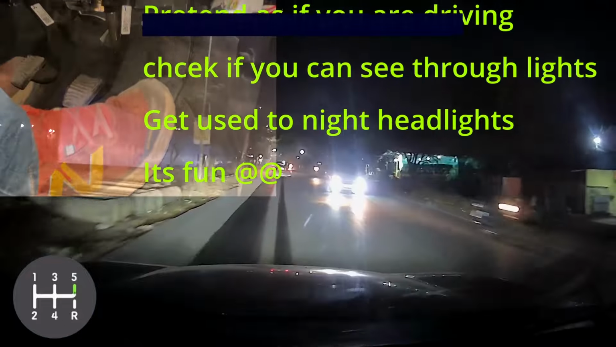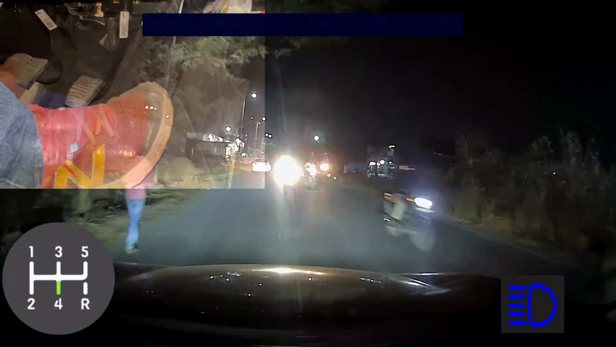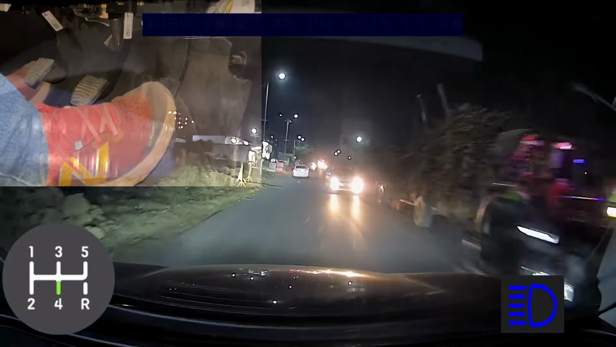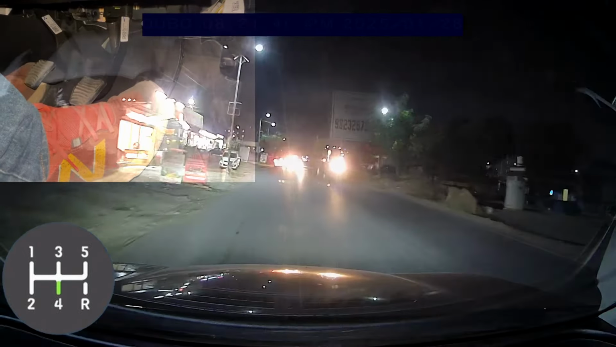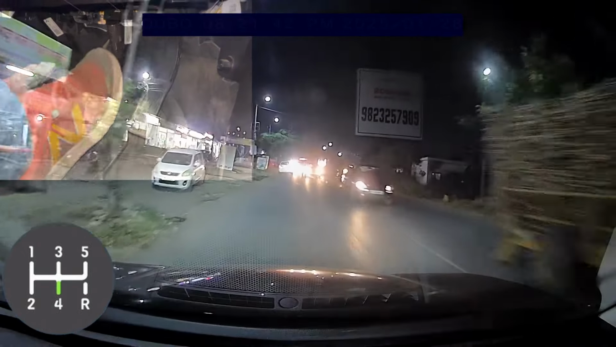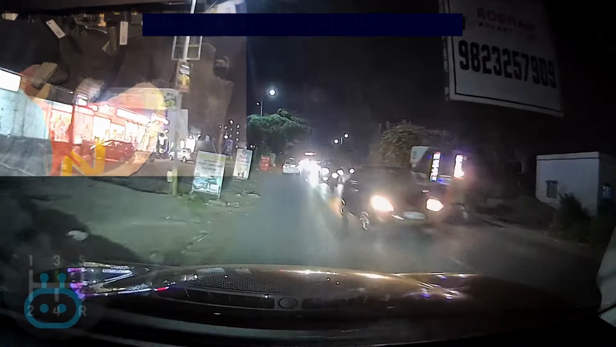Okay, so what I would suggest is, if you have anybody who is driving the vehicle in your house who is more expert, try to sit in the passenger seat along with them, and just focus as if you would be driving that vehicle, and think about the lights which are coming from the other vehicles, right.